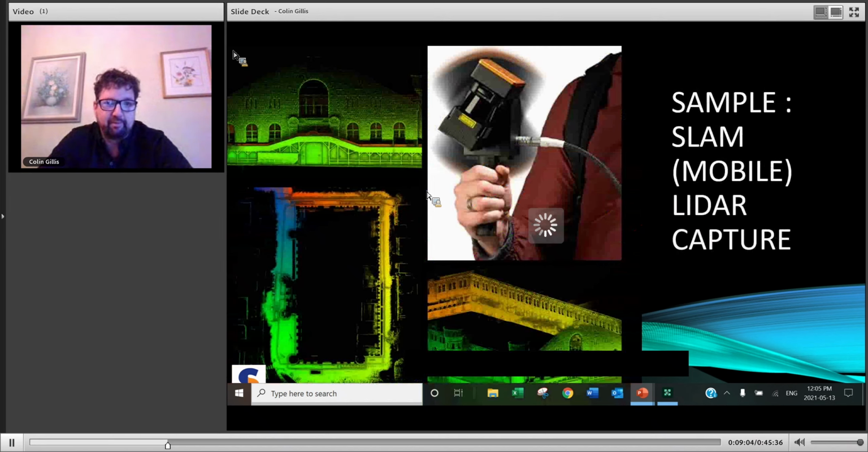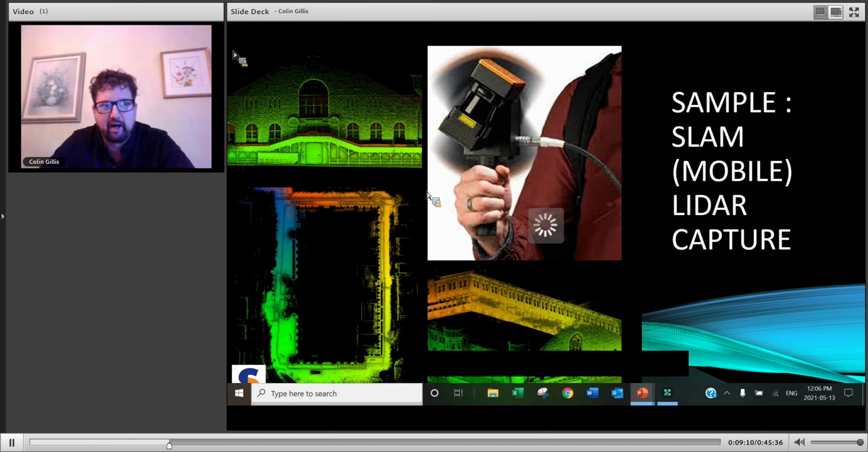I guess just some more examples. There's a picture of the mobile LiDAR. That's a GeoSLAM product out of the UK. They were one of the first to market, and we brought it to Canada. It originally started, I think, focused on mining, but it's really moved into what they call anywhere mapping.